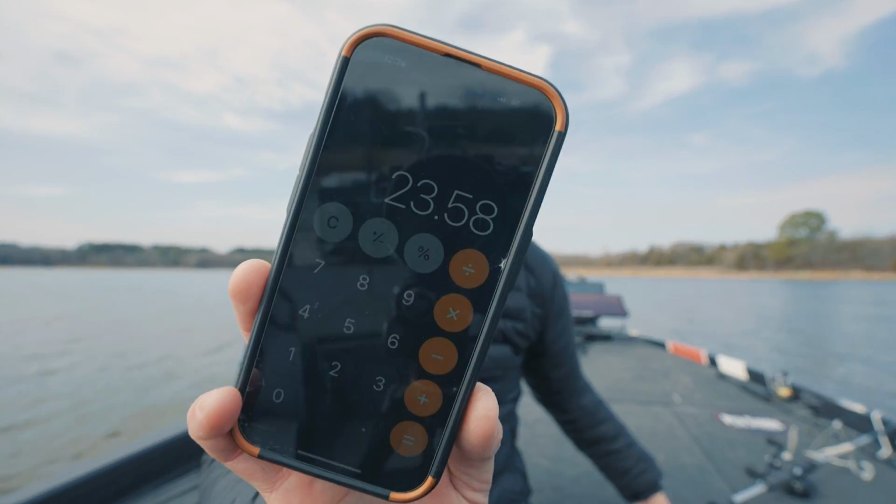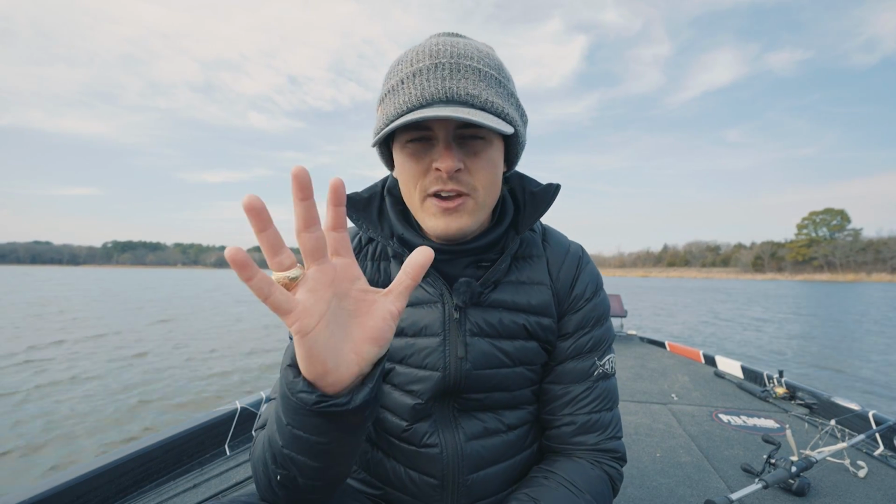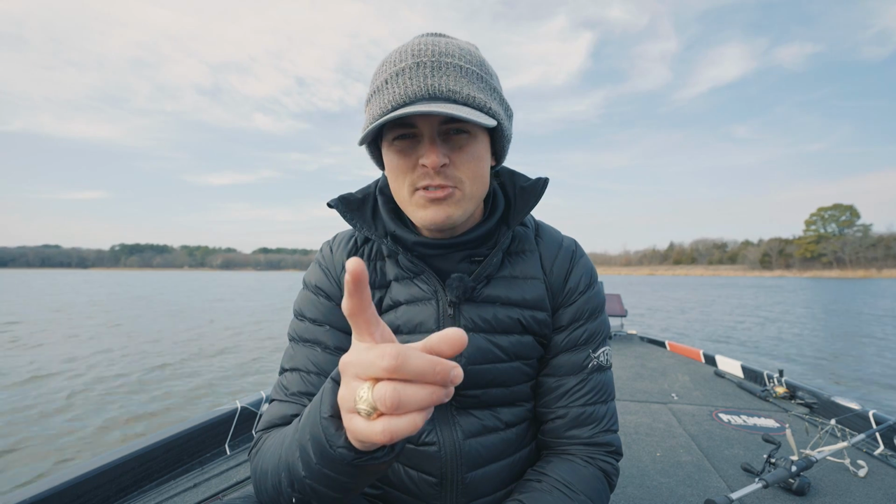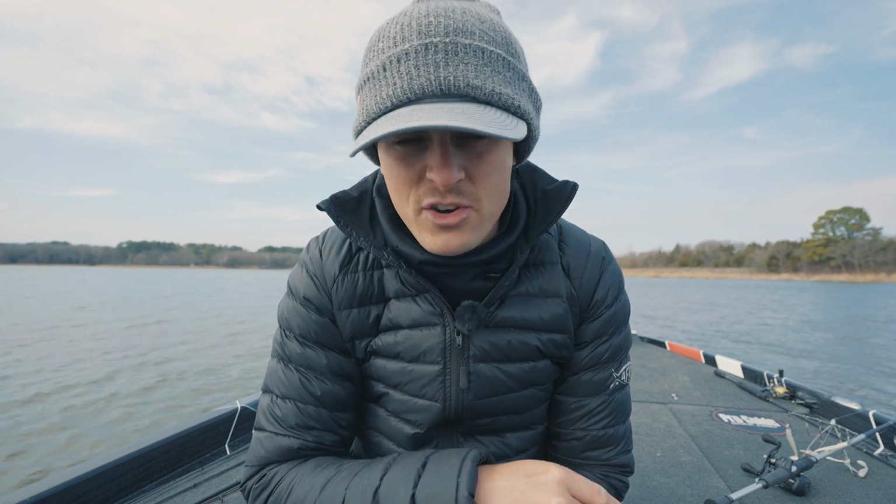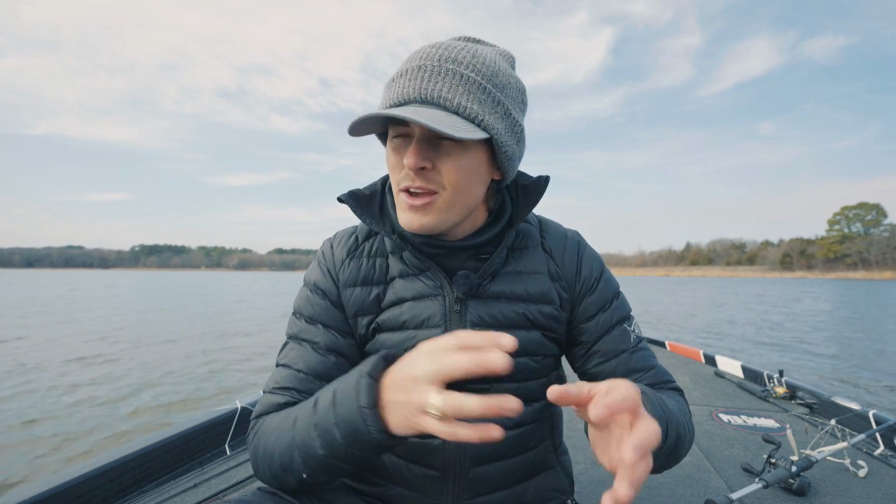Equals 23, oh, y'all can't see that. For a 23.5 pound sack for my best 5 fish, I think I only caught 6 keepers today, but that's how this time of year is. You either catch big ones or you catch nothing. And luckily today, we had a few big ones.